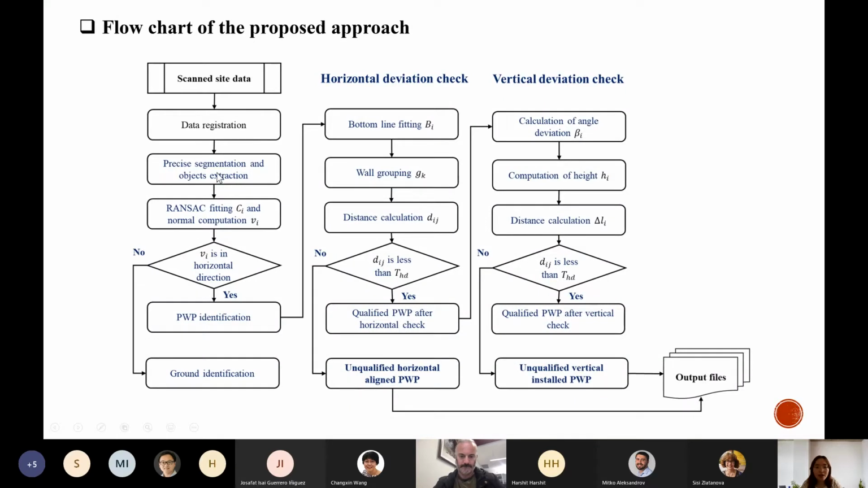And after the segmentation, we will use RANSAC to fit each cluster. Because the prefabricated wall panels are planes, we need to do plane fitting of each cluster, and then we need to make a classification of the data.